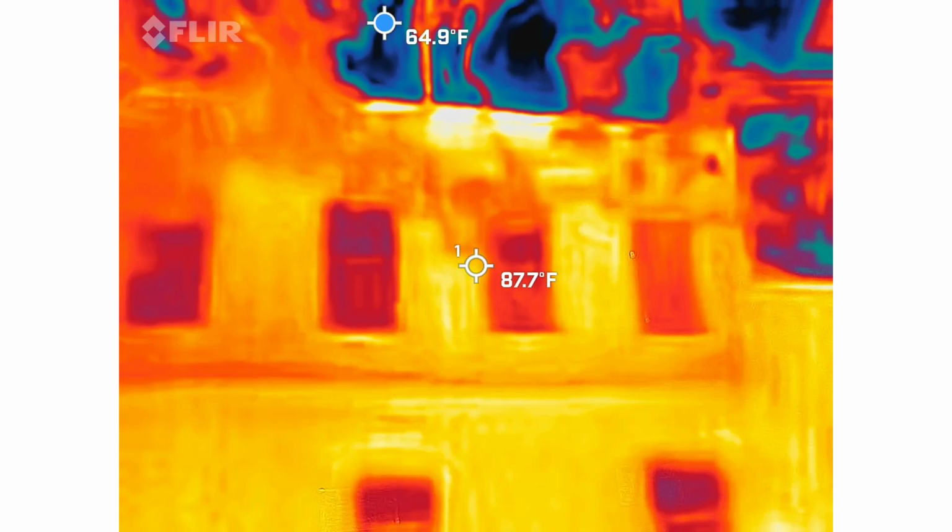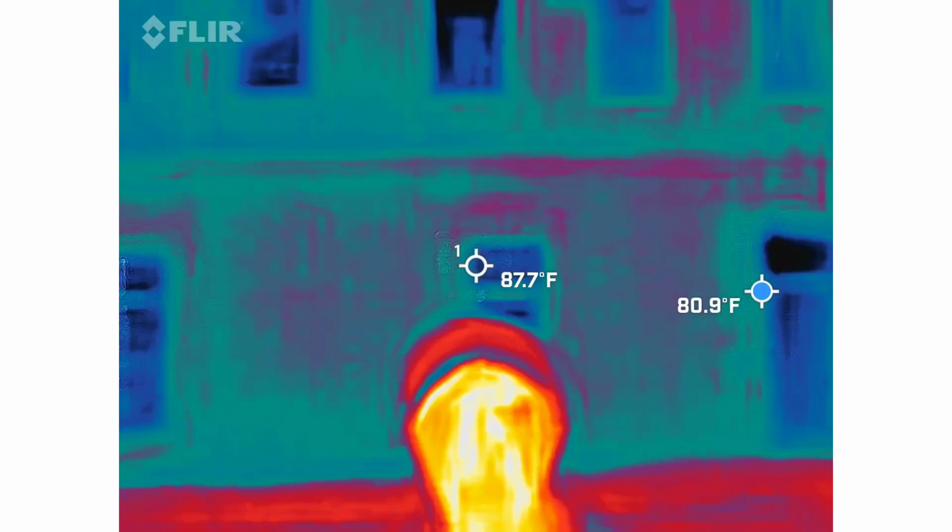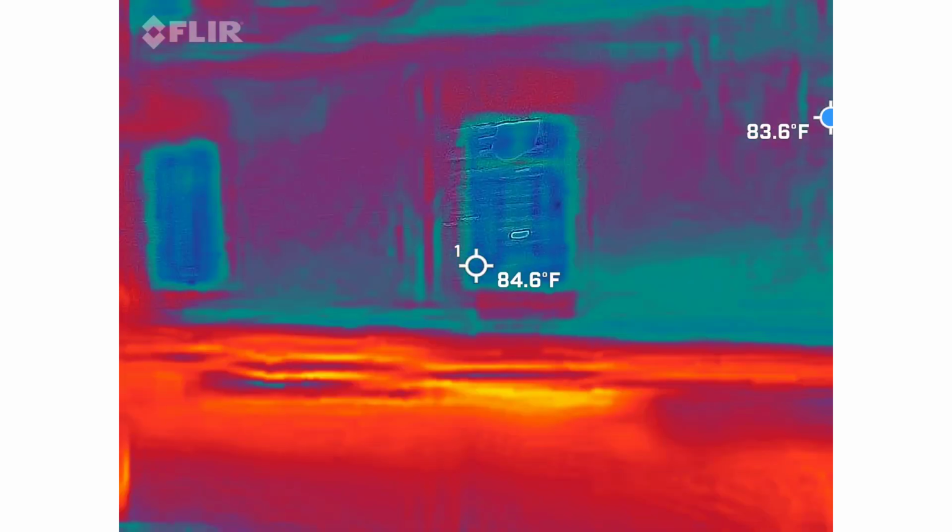Those are people's apartments. We do not want to film up there. Yeah, people live above a lot of these buildings. So the first floor is what we're looking at.